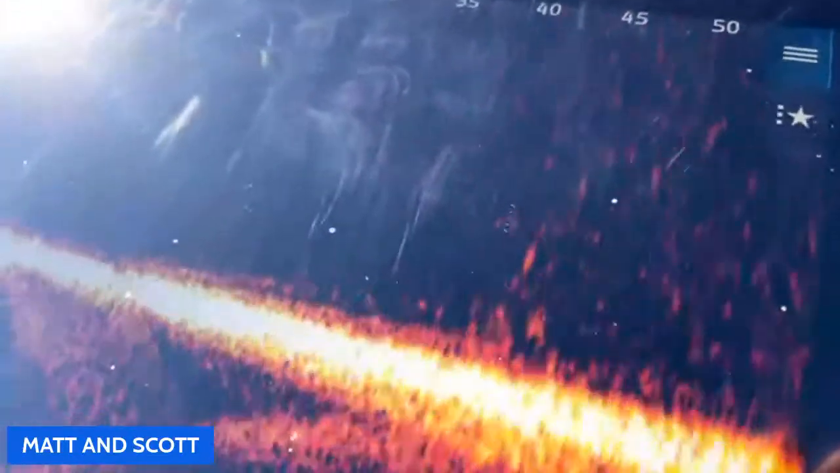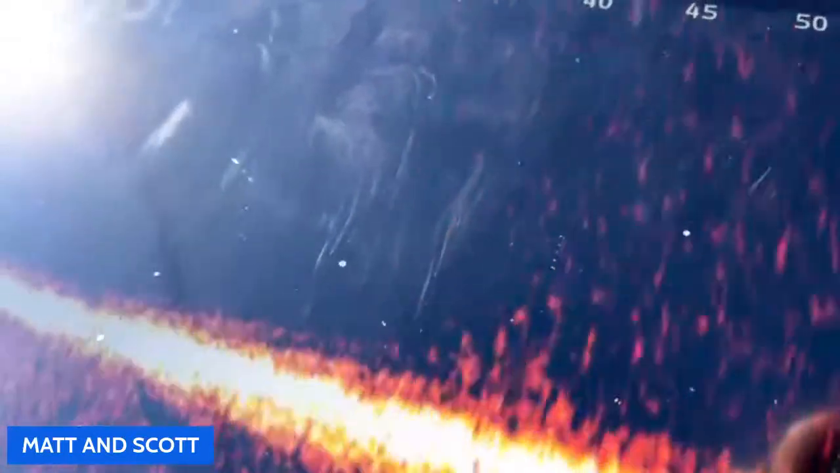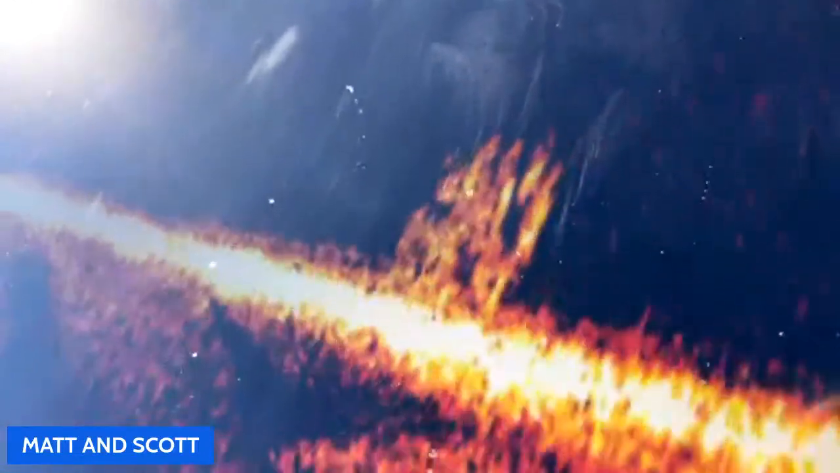All right, so we're looking to be able to see it when it falls, when it hits the water. He was hiding behind the screen at that time.